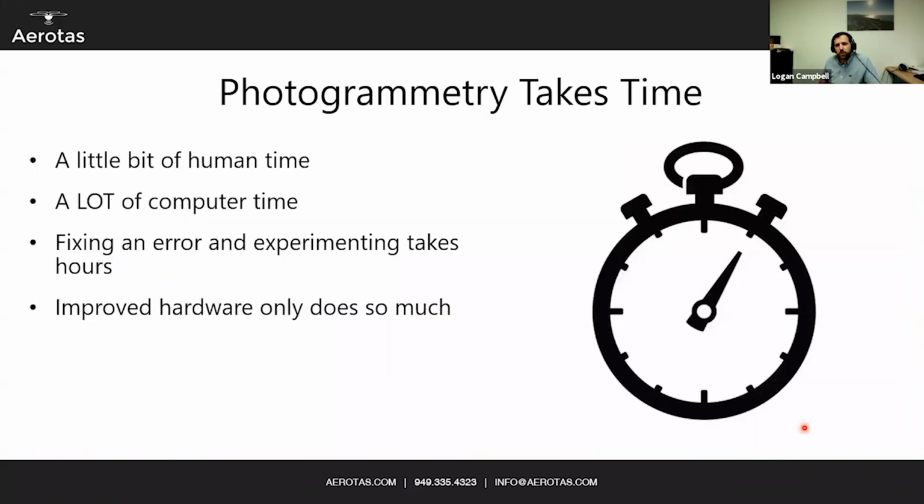And photogrammetry processing, for anyone that's touched it, they know it takes time. It takes a little bit of human time. Setting up a project in software like Pix4D is fairly easy. Just import your photos, set your ground control points, and so on. But it takes a lot of computer time, especially for bigger projects once you get thousands of photos. And fixing an error, if you have something that it didn't process or you're seeing errors on some of your check shots, can take hours or days when you have a project that takes 4 to 8 hours to process. Changing one tiny little setting and trying again can take you another day. So it takes a very long time, and improved hardware can only help so much.